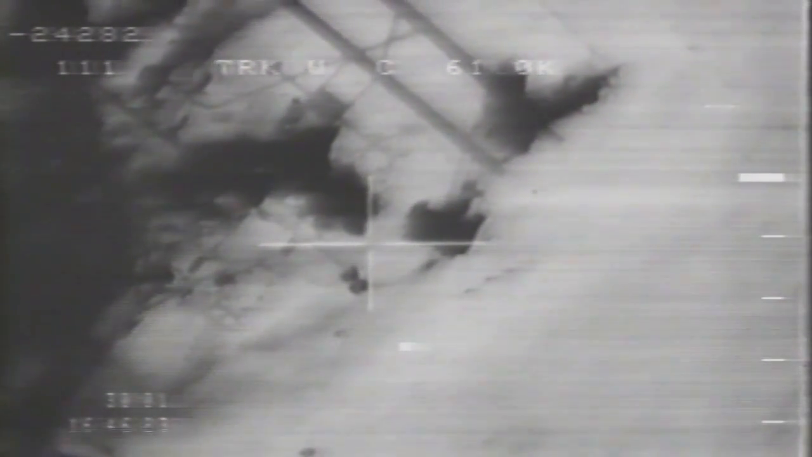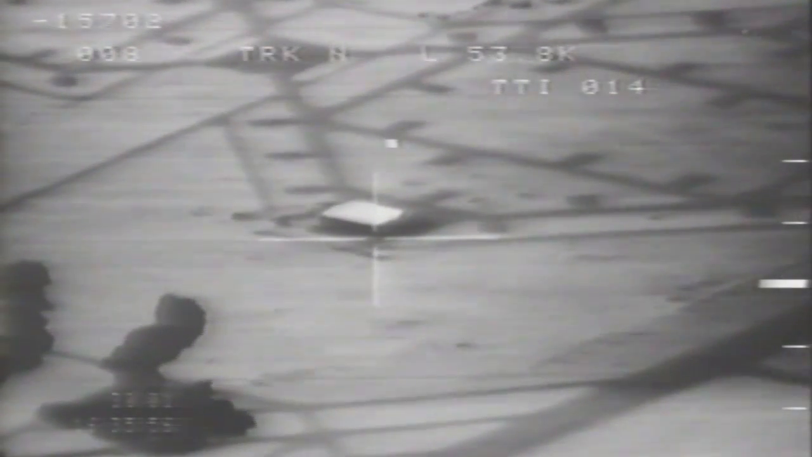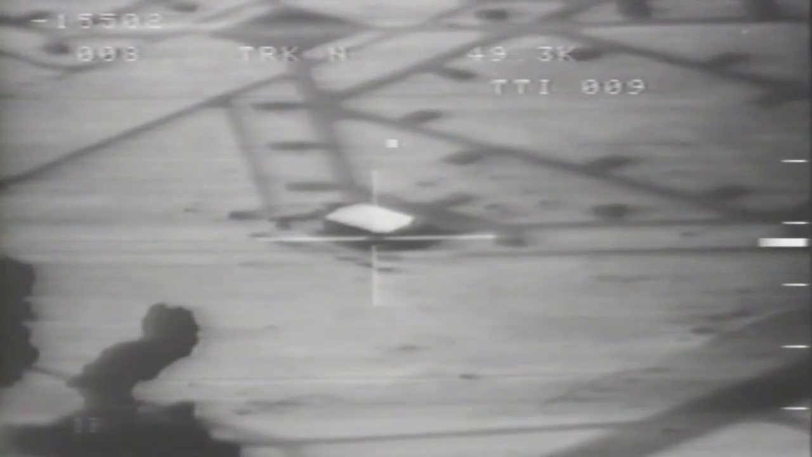Looking for 244 on the heading. Roger. Going up. Yeah, Roger, clear. Buddy Spike, base plus. Steering's coming left now. Now it's coming right. So we're looking good. All right, 10 seconds to release. Roger. 50,000 feet, that makes it 40.